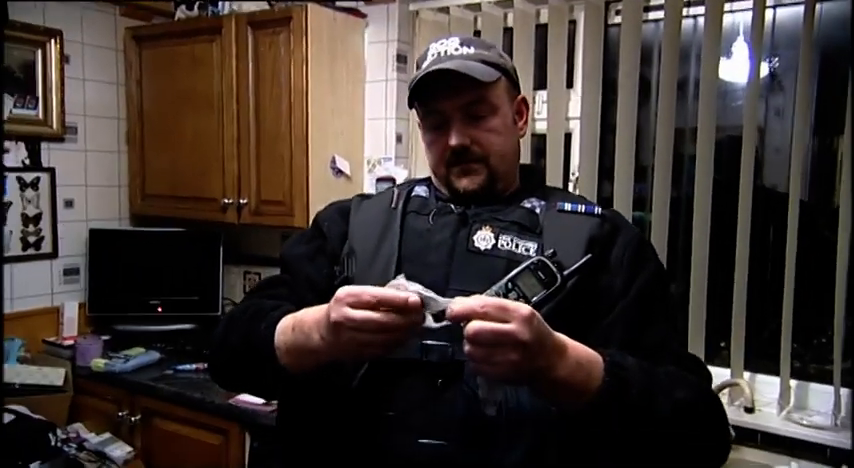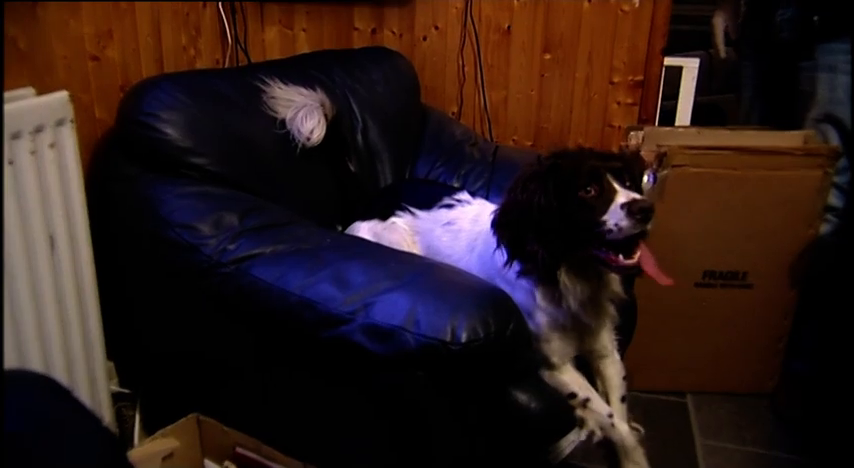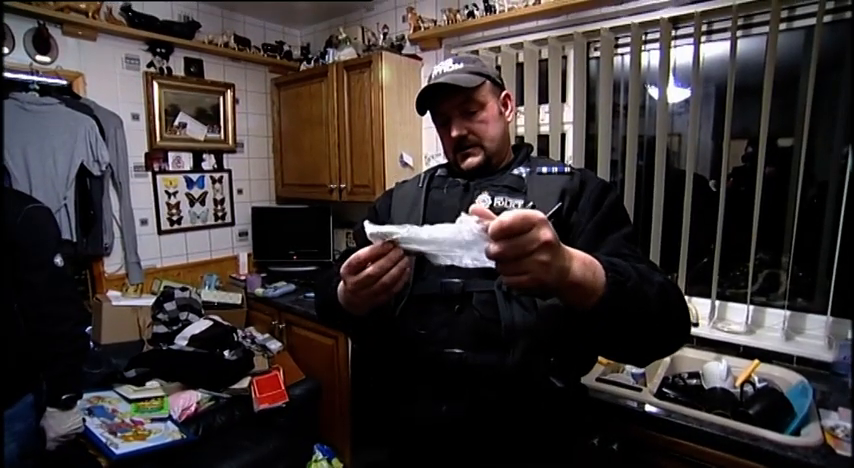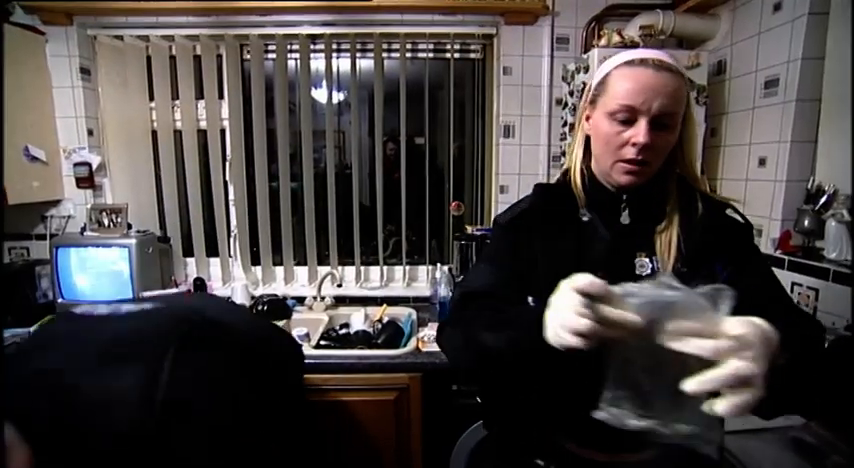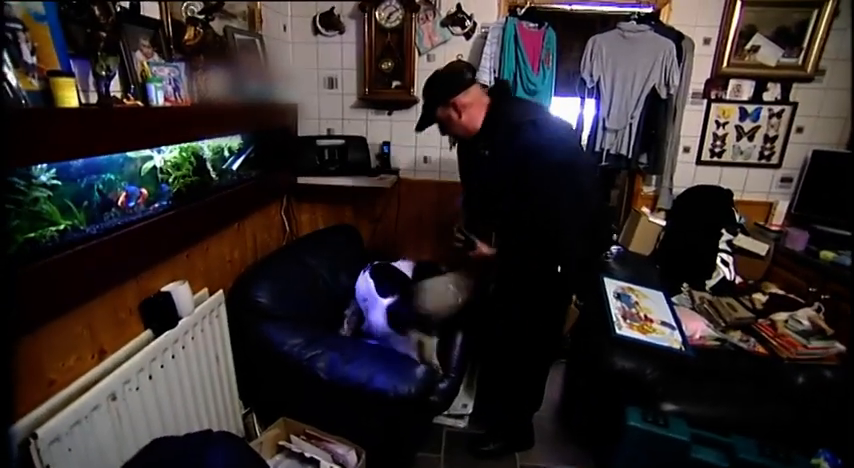That's a bag of cannabis resin. PC Lawman knows a lot about drugs. Illegal ones. Thank you. That stinks. That's a bag of cannabis bush. Murphy proved invaluable to us that night because with his sense of smell, instead of having to turn the house upside down, we could go straight to that point, search it, and we found the drugs there. Murphy is a clever boy.